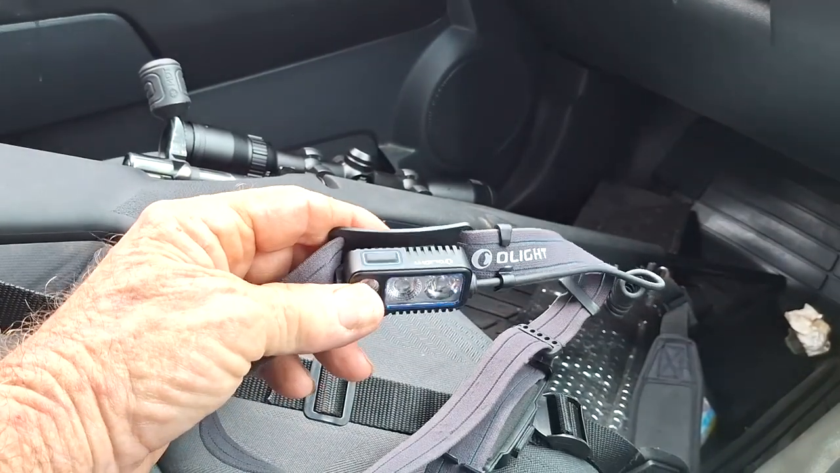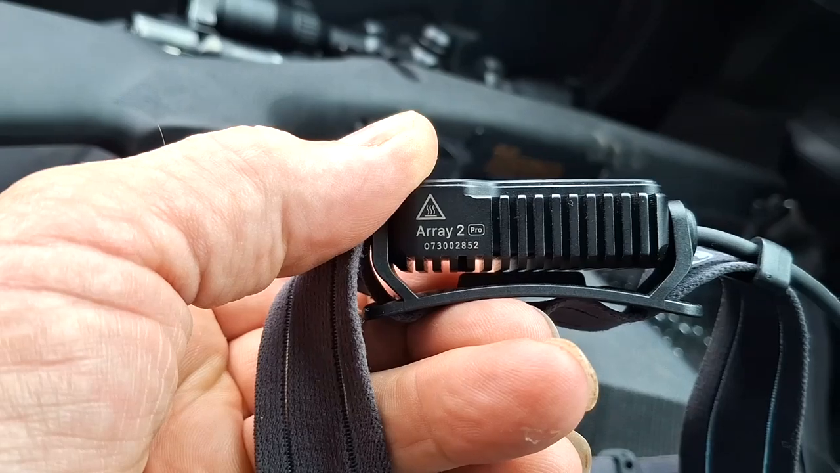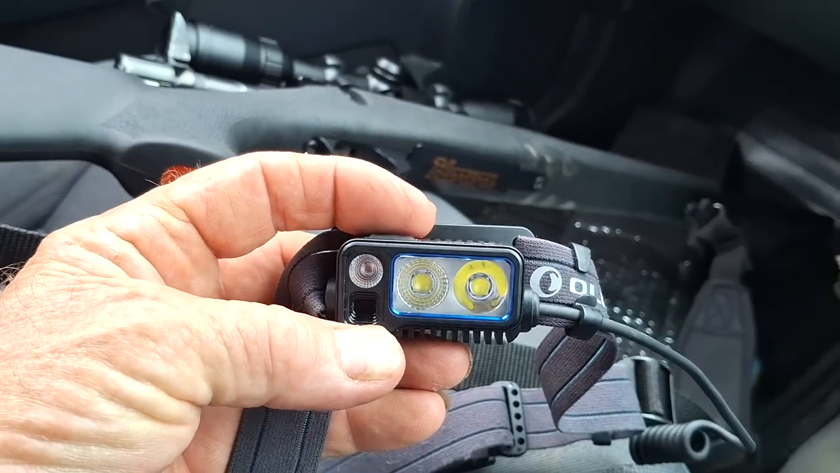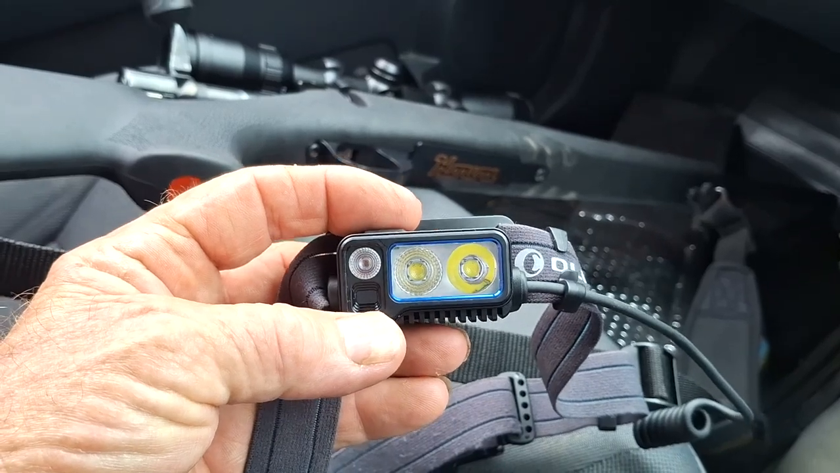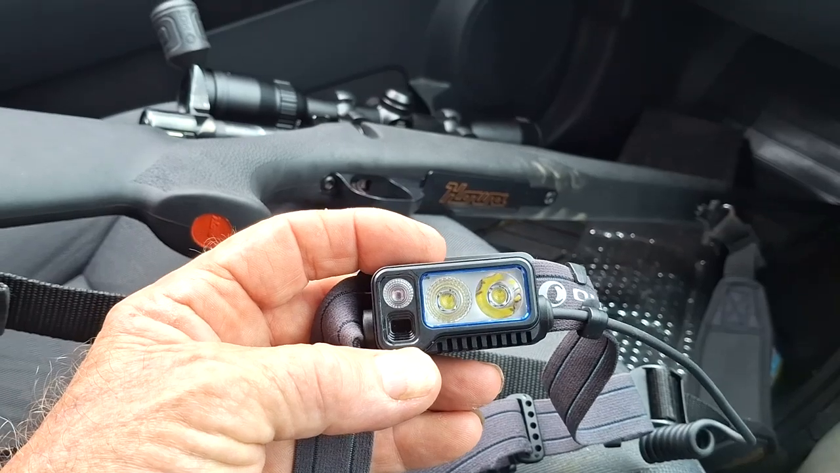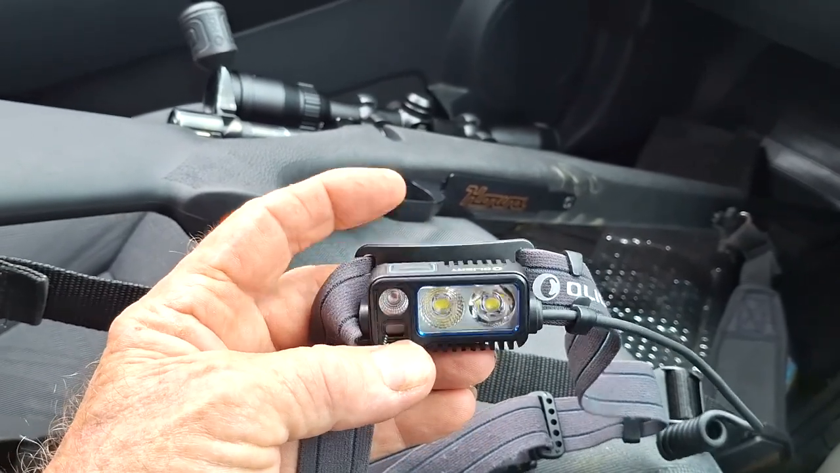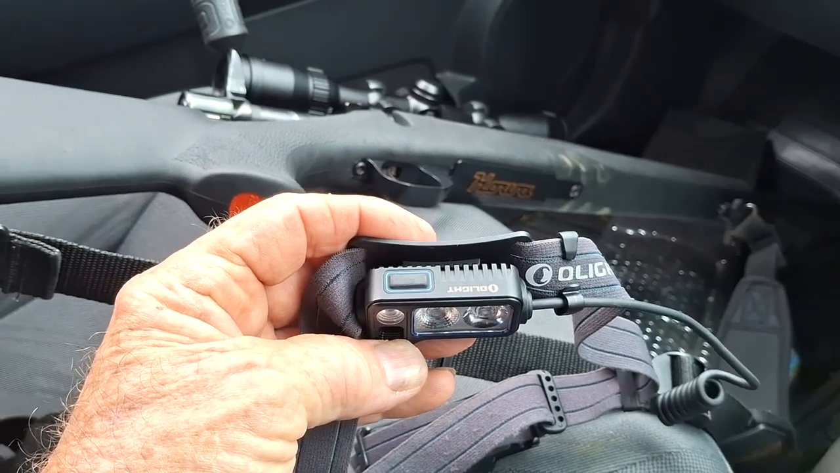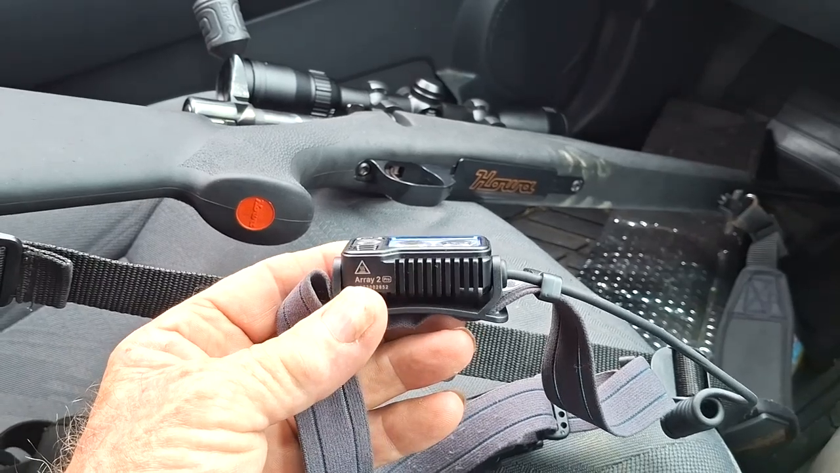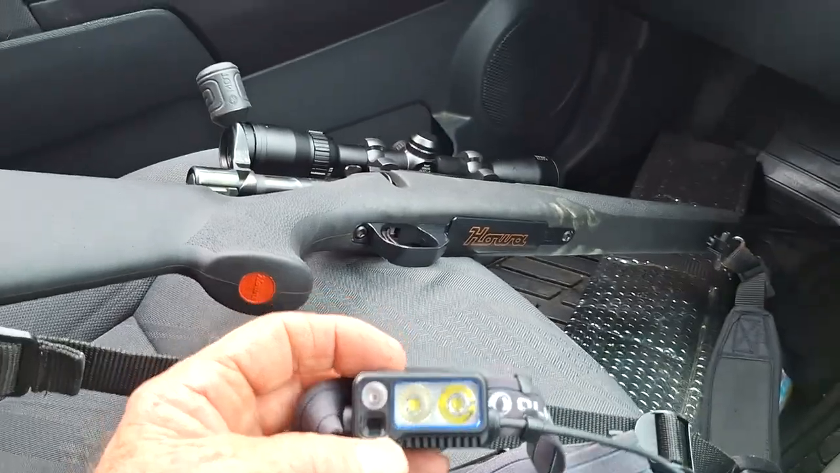The Olight Array 2. This is a great head torch. It's got the beam, it's got the spotlight, it's got the red mode. Hand motion changes the settings, the strength or the weakness of the light. It's a great torch. I've never run this thing flat, and I've been lost a couple of times out at night and had to find my way back. This thing's just done me in really good stead. It's a great thing.